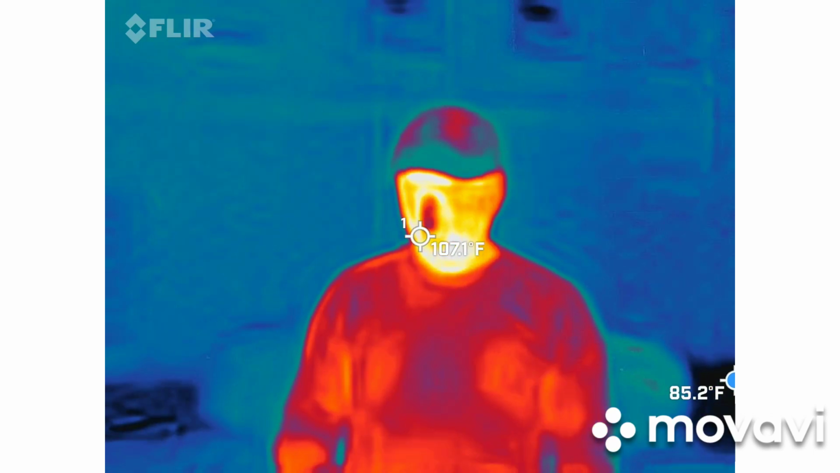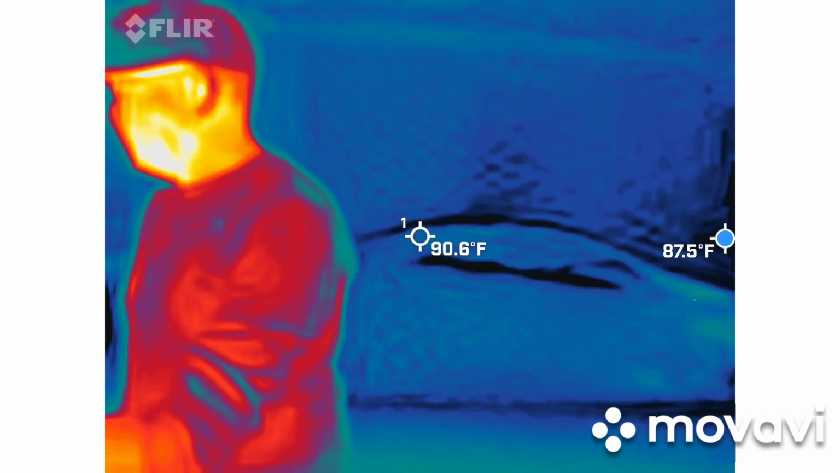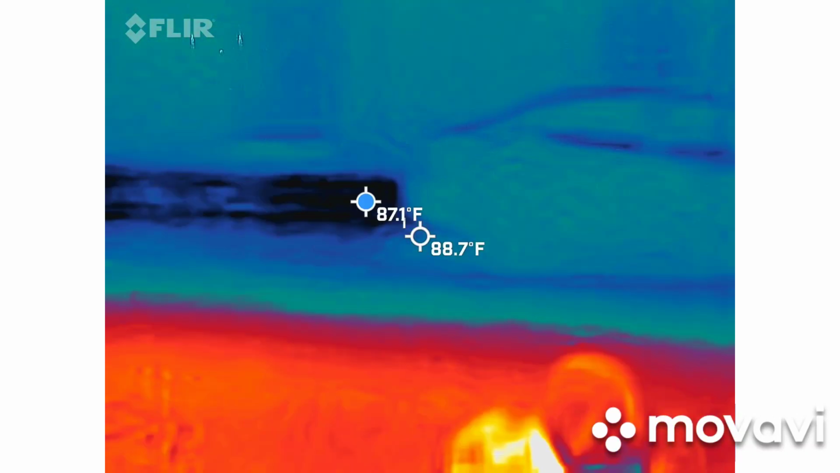So, again, your volume is right here at the top. It's the wheel. You'll just have to undo the zip tie from there. All right.